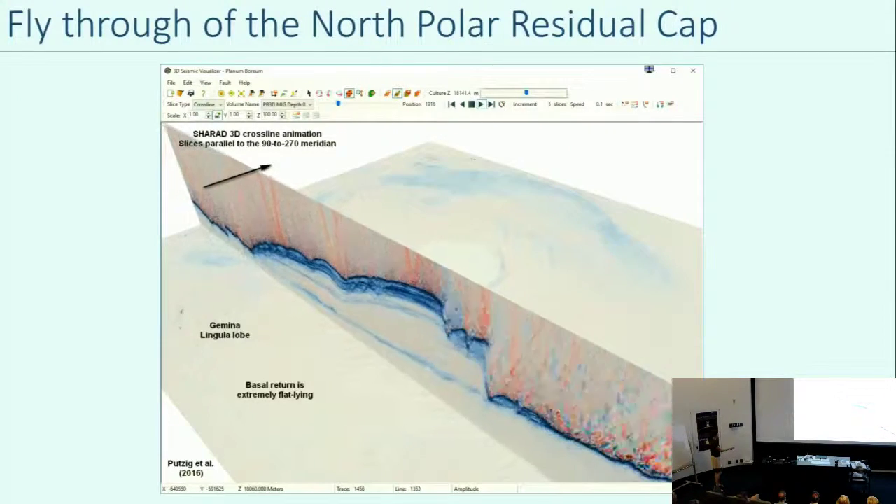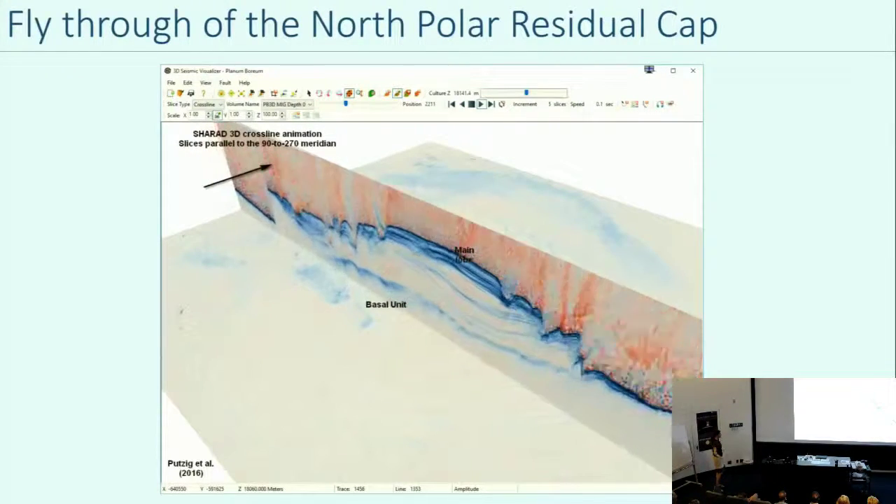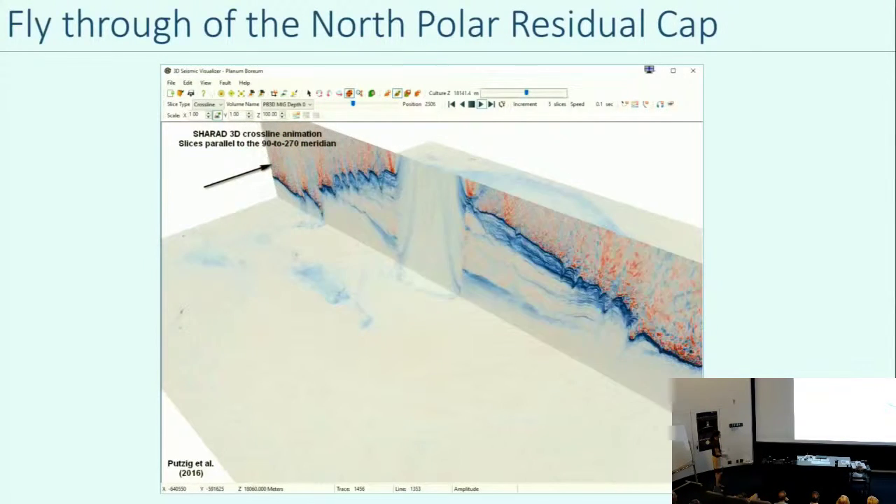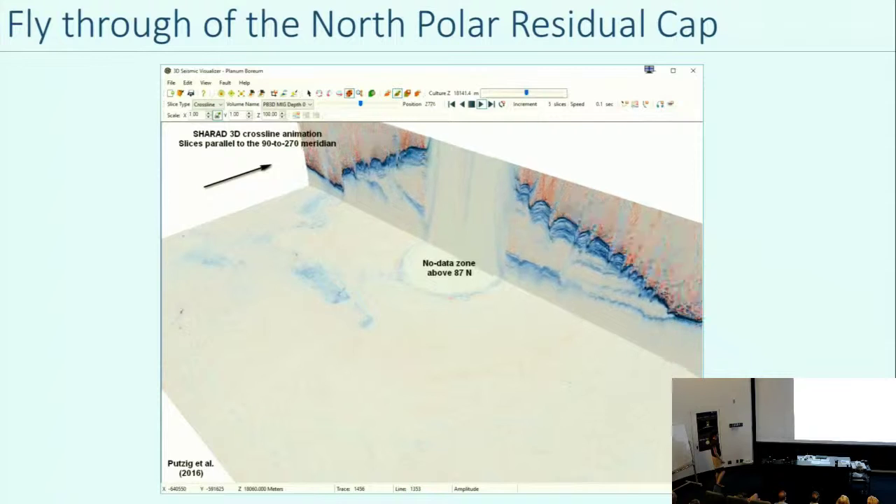Some of the layering is remarkable in that it goes across almost the whole pole, and that's hundreds of kilometers, but those layers are very flat and very consistent across the pole. Other times you see layers pinch out as you go back and forth. This is the giant hole in the data because the orbit does not go over the North Pole exactly.